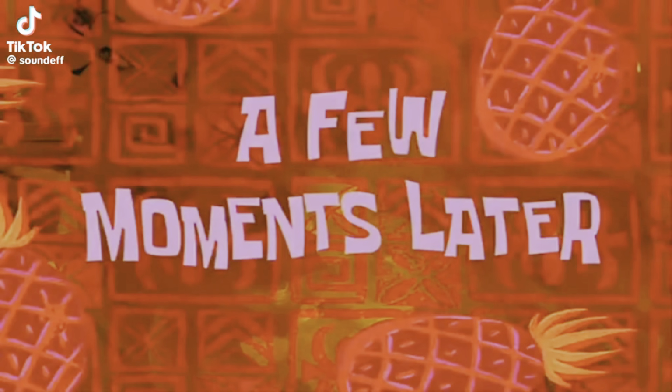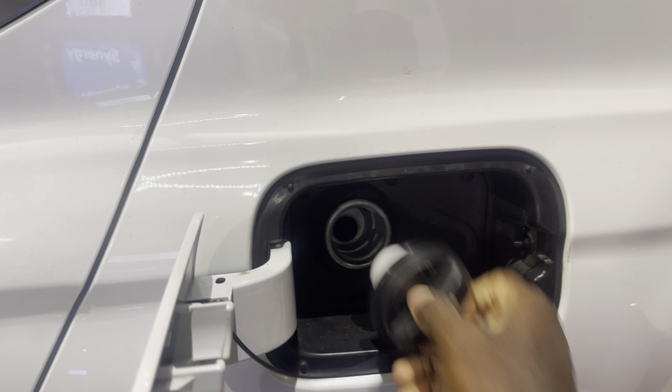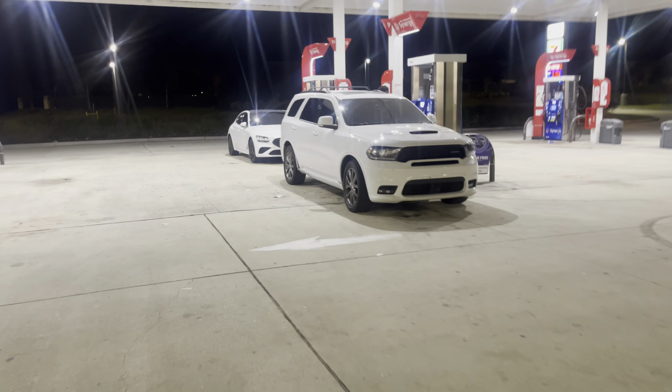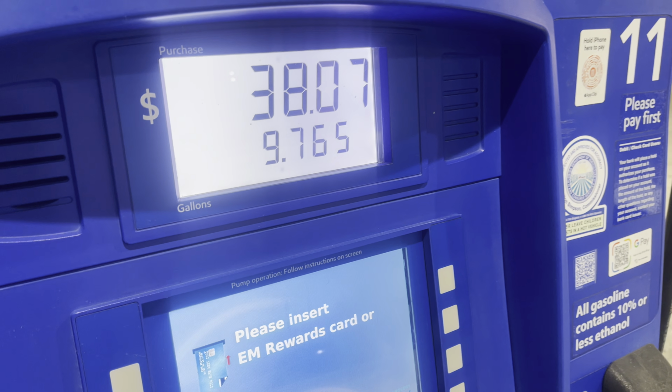A few moments later. Alright guys, we stopped at $38.07. We got 9.7 gallons. So now that we got this Genesis filled up, we were able to start this POV drive.